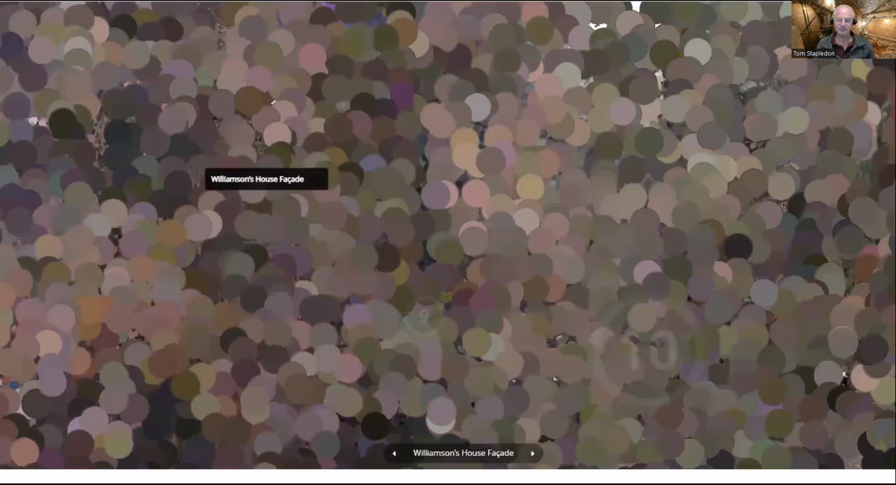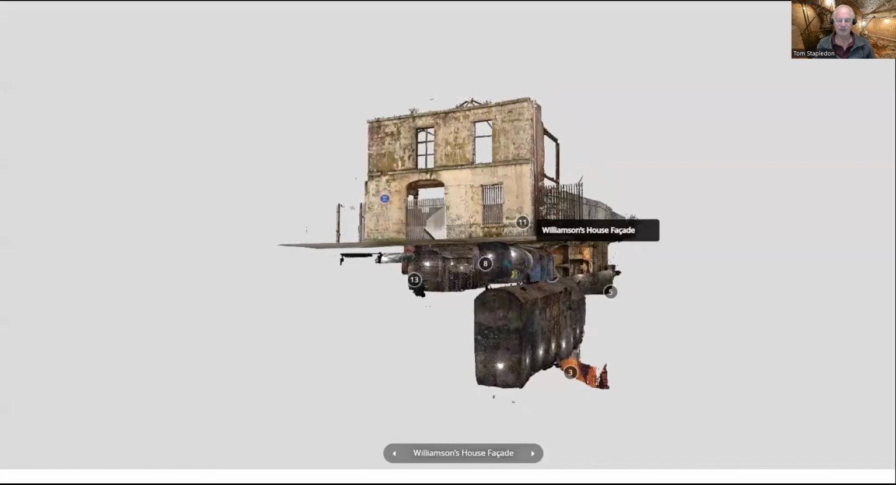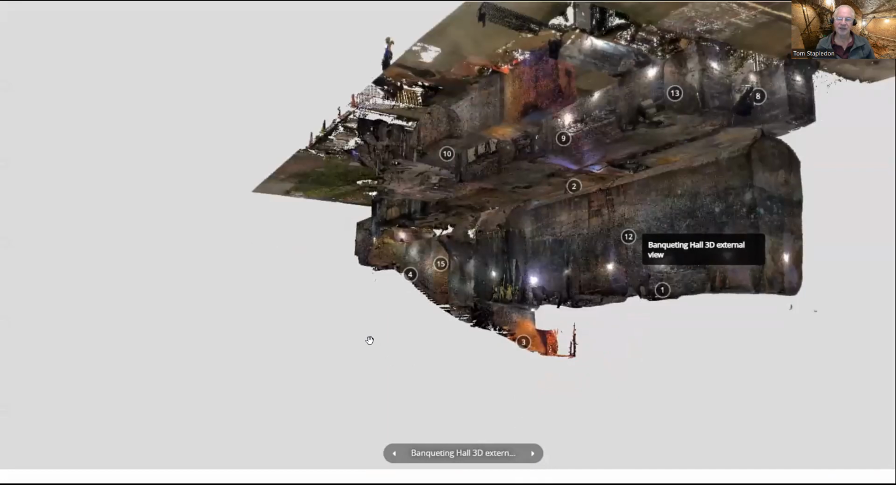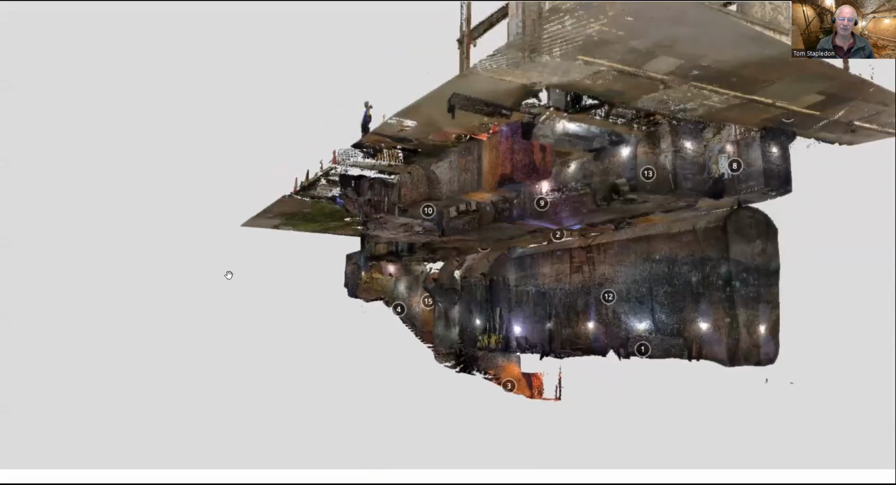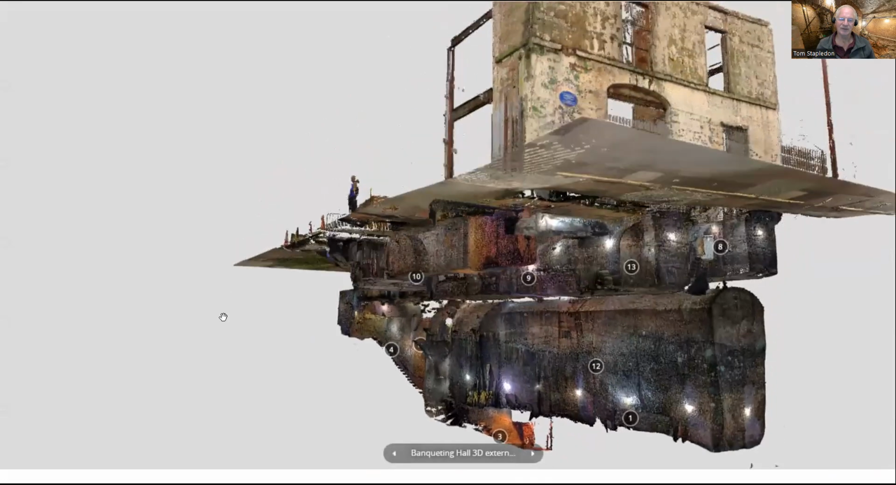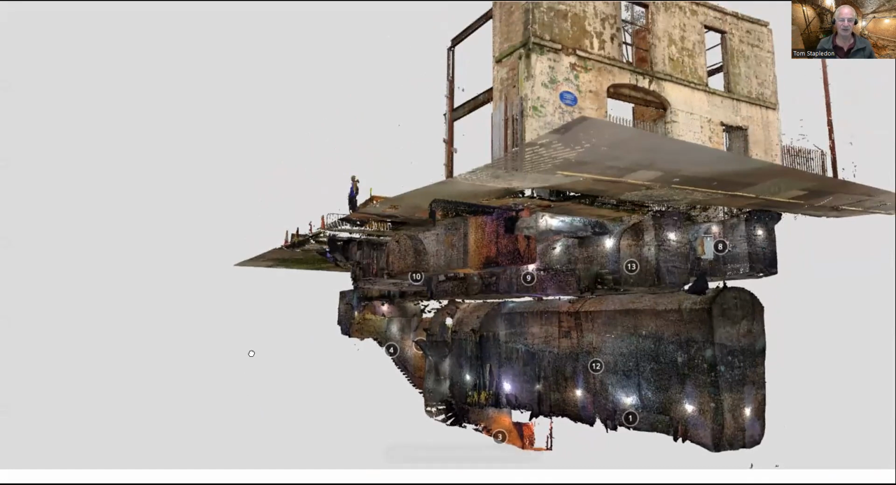Right, back to the Williamsons' house facade looking at the front. We've already seen that shot. And a few external fixed shots here. Rather interesting looking up underneath it, I think. Move that down a bit. A wonderful thing. Should be able to tip it up and look right underneath it as well, but I'm not sure that I want to attempt it.